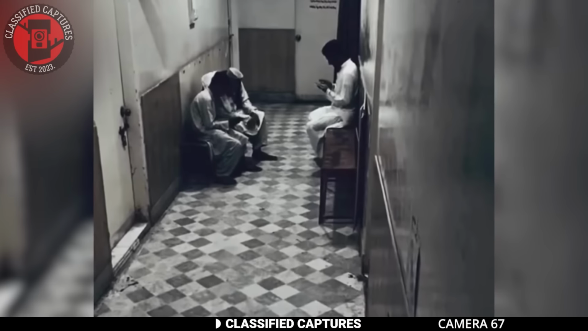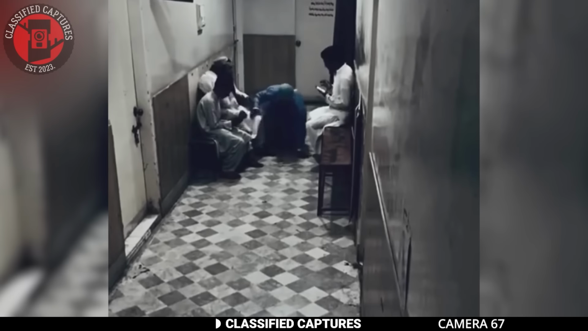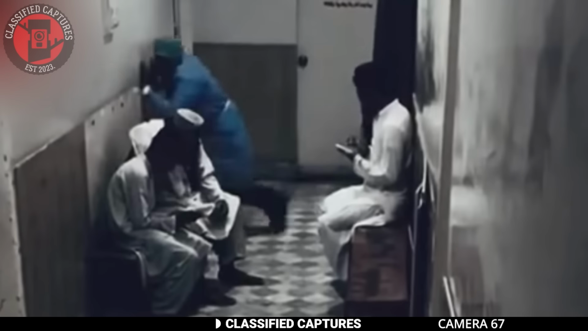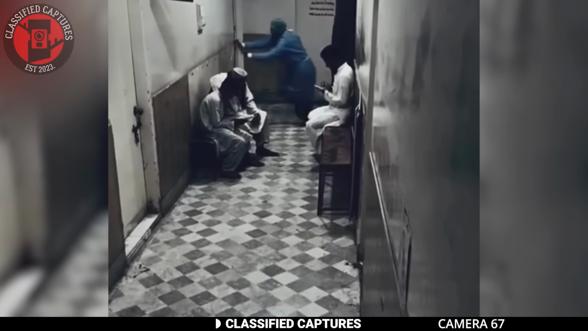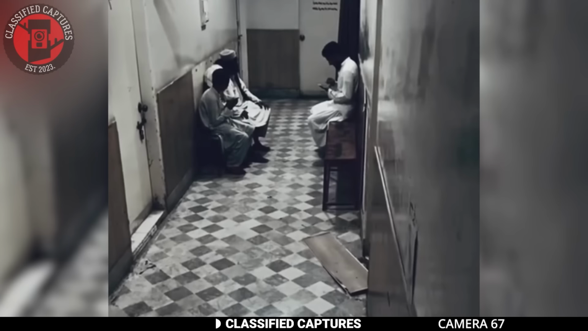In the next footage, we see a group of men sitting in a hospital hallway, probably to visit a loved one. They all seemed occupied with their phones when all of a sudden, a scrubbed-in doctor came running from the other side of the hallway. No one paid attention to him, but a few moments later, a wheelchair wheeled itself into the place from the direction the doctor came from.